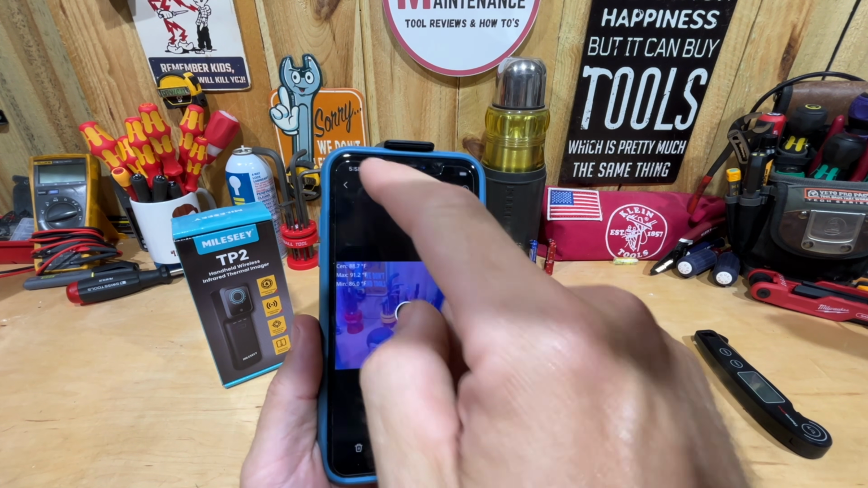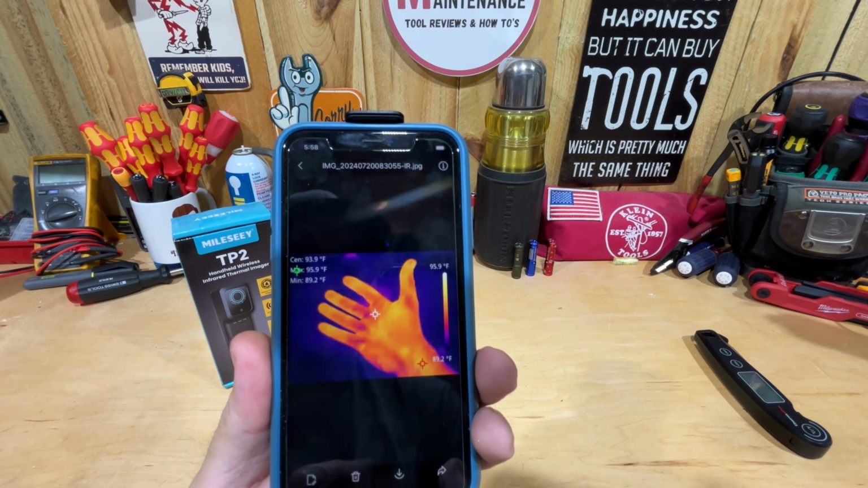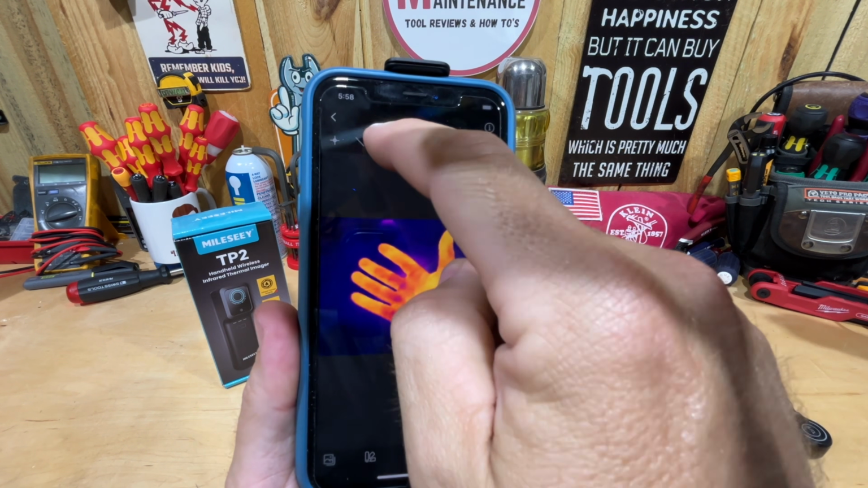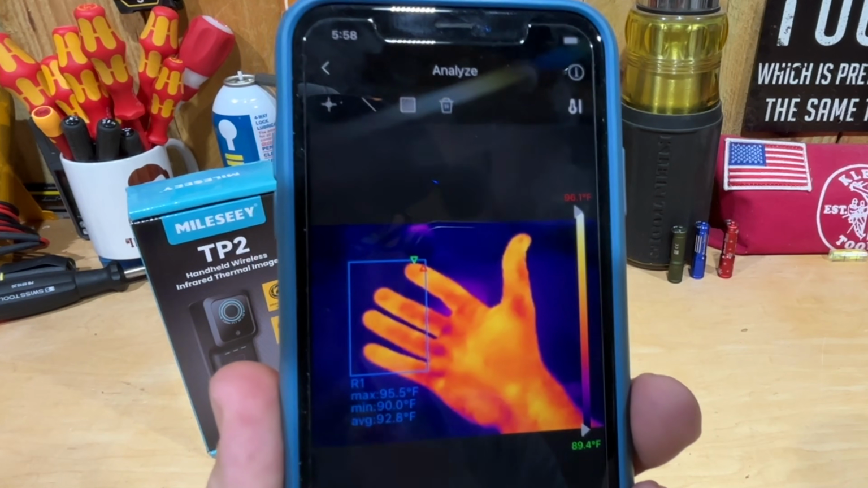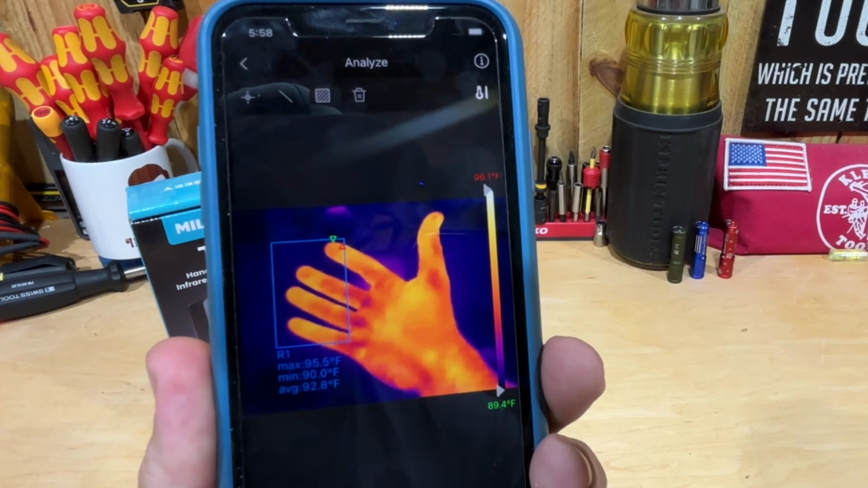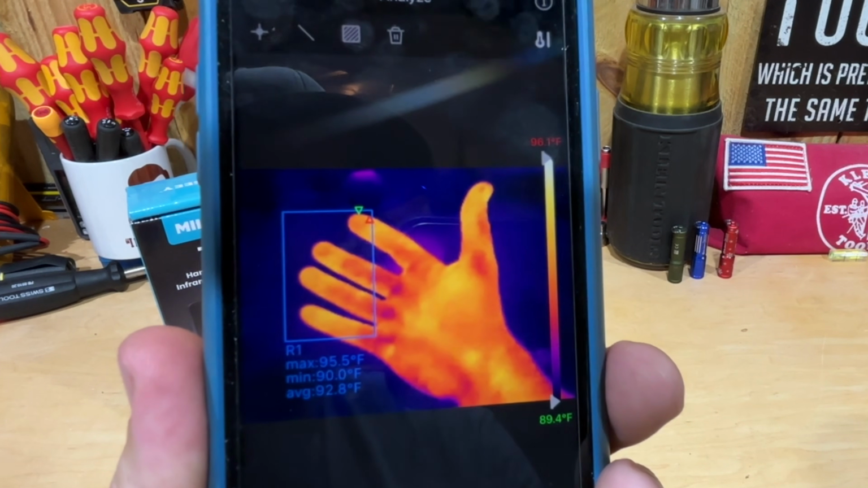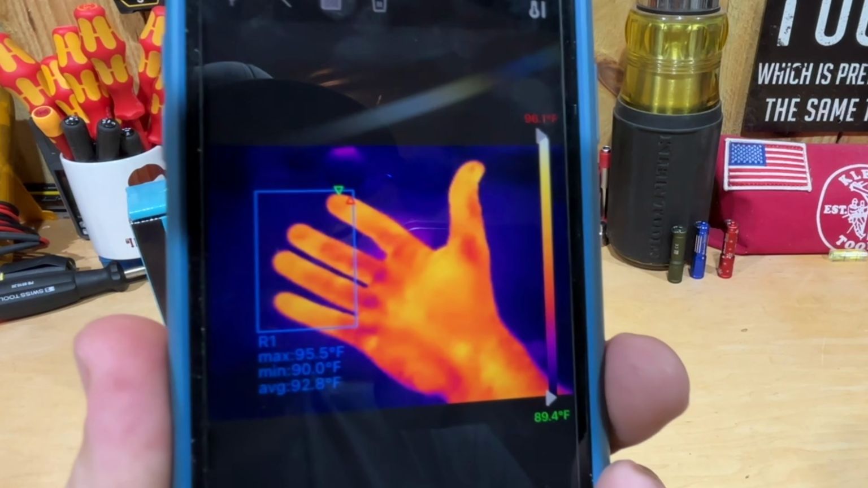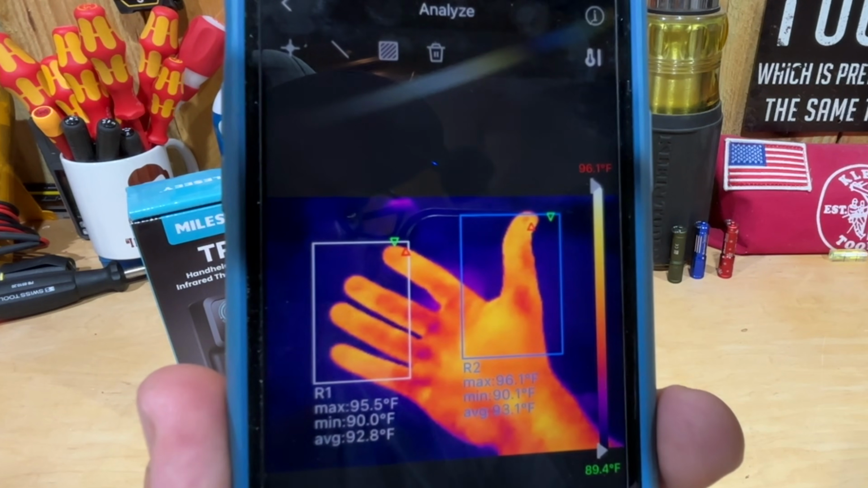But what's even nicer with this is you can also take, say, this picture right here that I took earlier. I can also make some notes on it. So I'm in the note mode right now. I can select different parts by pressing this button up here and selecting little areas. That tells me within that area of this picture. I didn't even plan on doing this. This is just something where, if you want to go back and look at something, you're making a report. The maximum temperature inside of my square is 95.5. My minimum is 90.0, so the average is 92.8. I can also make another square somewhere else if I want to. It gives you those max ranges.